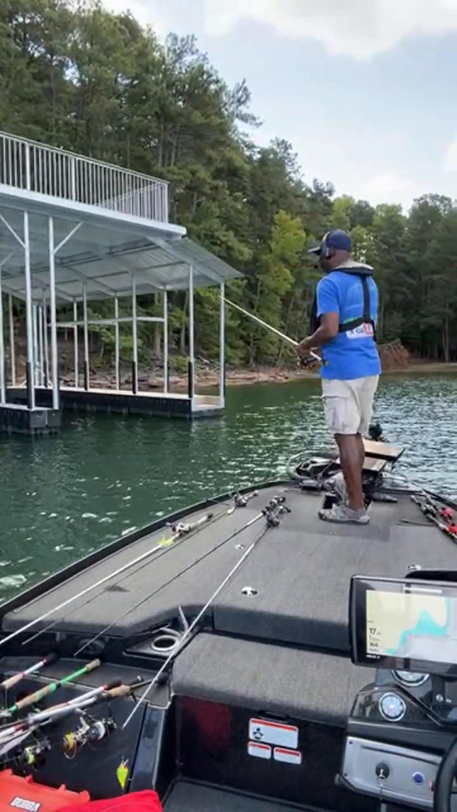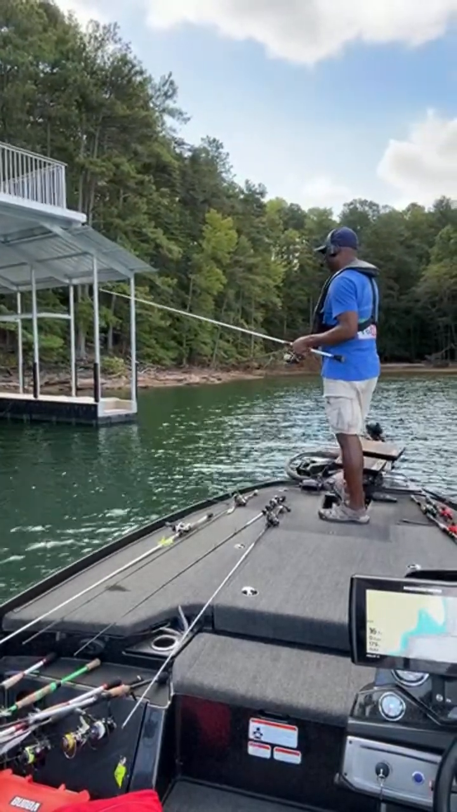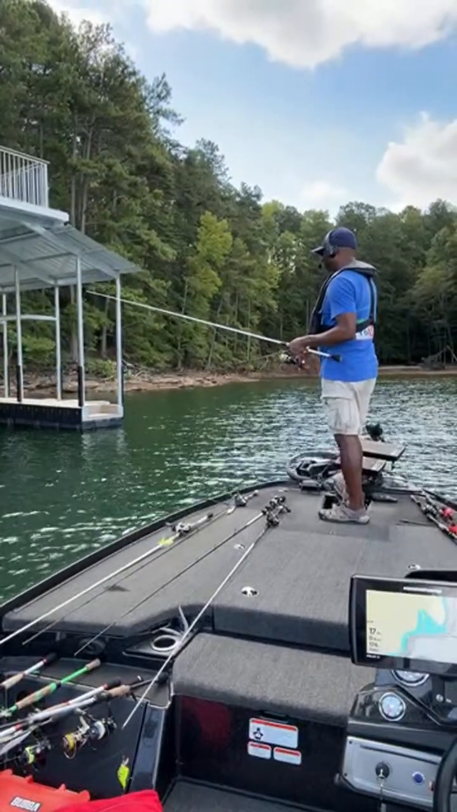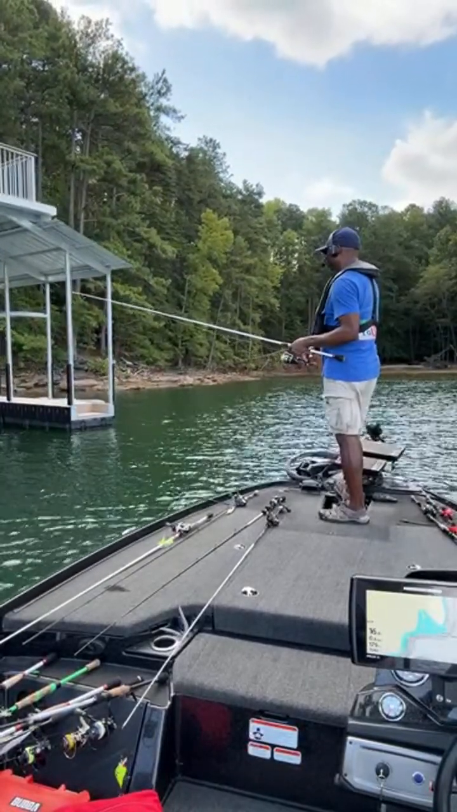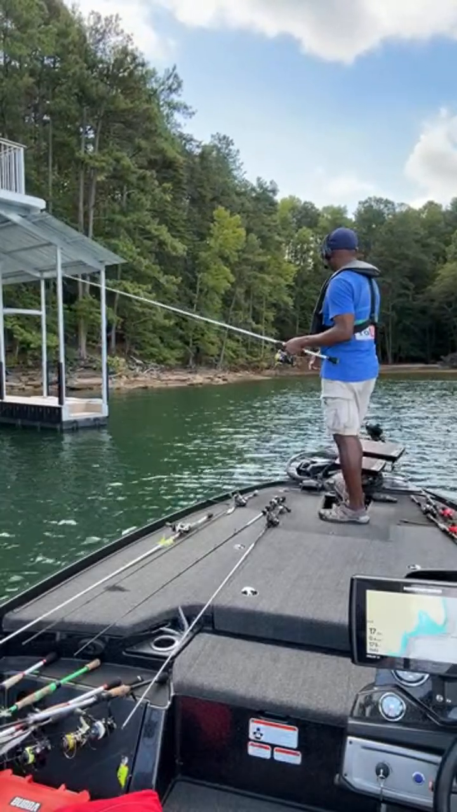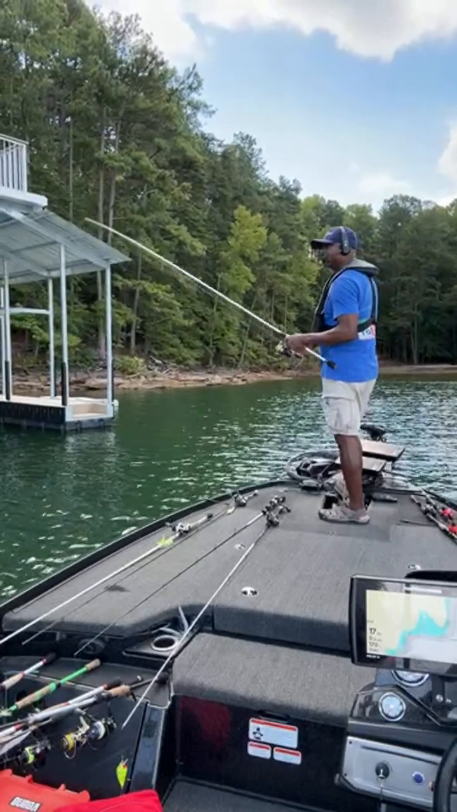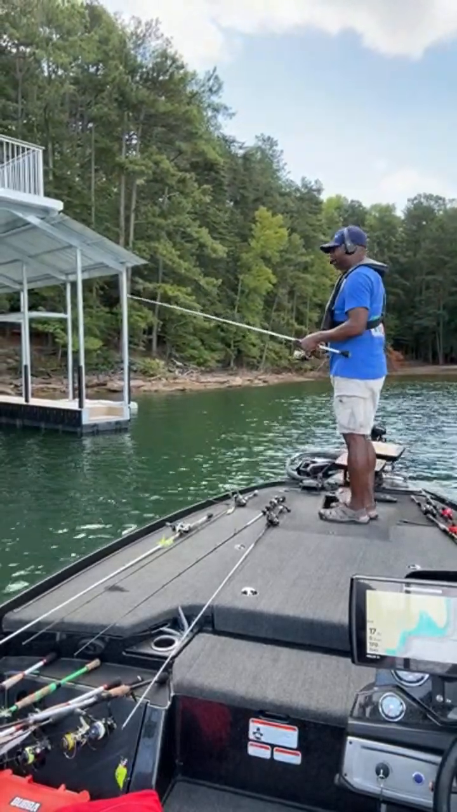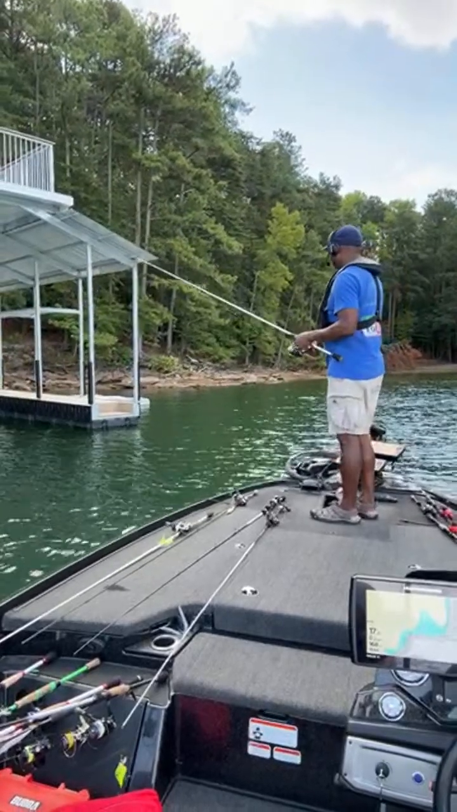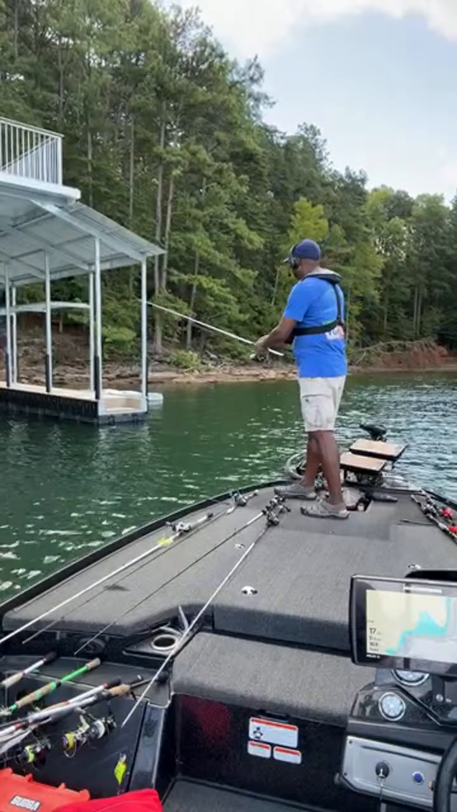All right, so I'm sitting in 15 feet of water right here. So this would be a very good dock to get a bite on because it's sitting in some deeper water. Has some nice shade to it. The sun is out. It's not really that hot out here, guys. It's a nice warm day, but it has a cool breeze. So the weather is great. But the fish aren't cooperating.